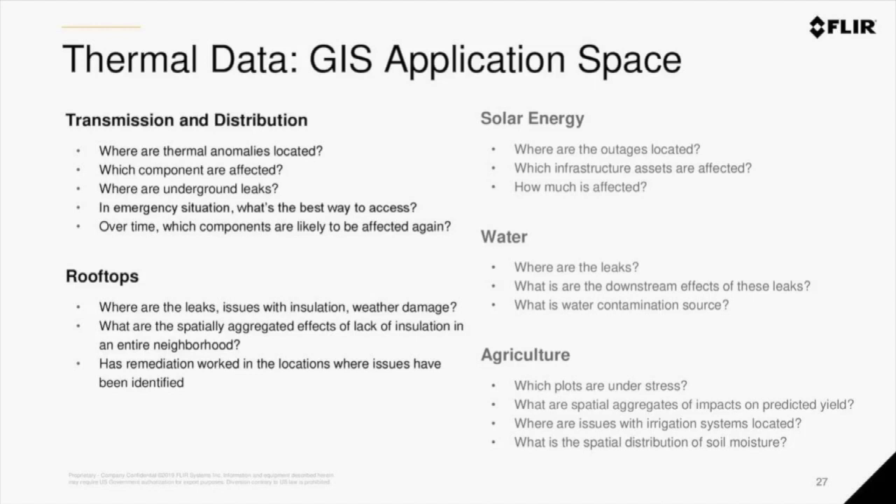In the case of solar energy, it's fairly typical to identify where outages are located, which solar panels are affected. With some more analysis and overlay analysis, we can identify which infrastructure assets are actually affected by these anomalies. And finally, we can apply spatial aggregation techniques to quantify the actual areal effect of these anomalies.